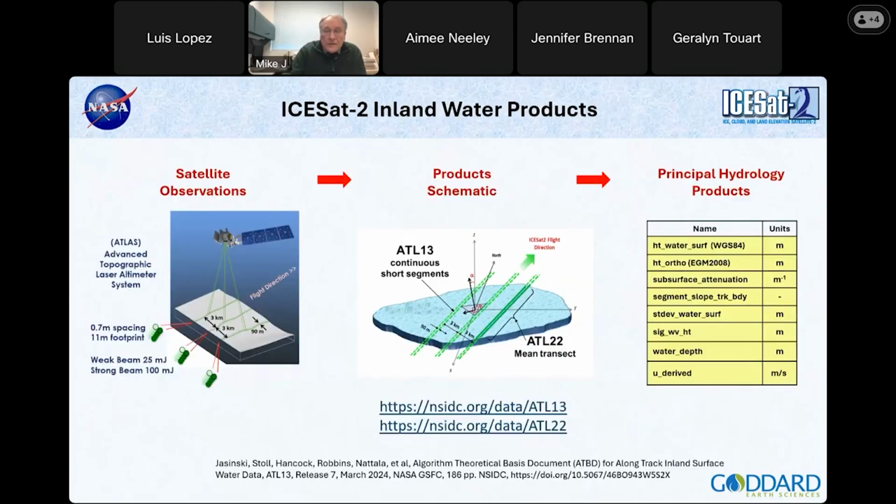Okay. So what is our product? Our inland water products are summarized right here in these 3 schematics. On the left-hand side, we just start with the satellite observations. For folks who don't know how ICESat-2 works, ICESat has 6 beams divided into 3 pairs of beams, as shown on the left-hand side.